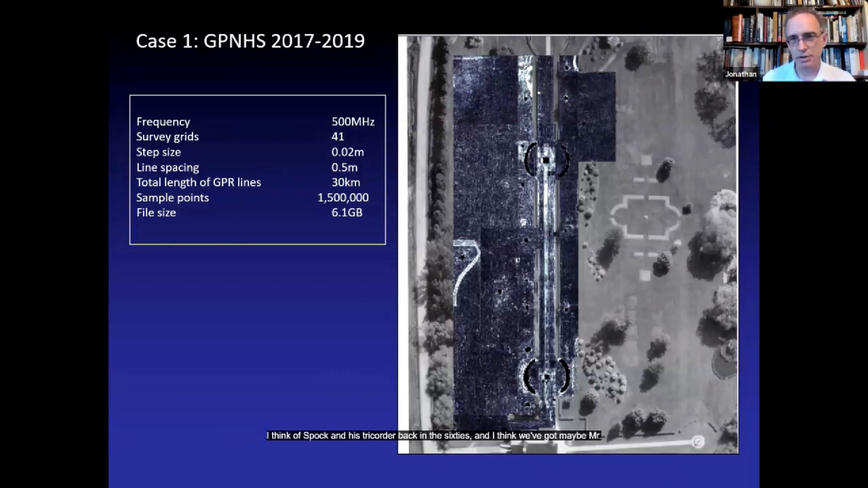I think of Spock and his tricorder back in the 60s, and I think we've maybe even got Mr. Spock beat at this point with the Android phone. So, point well taken. There's an analog to that with GPS. GPS used to be military, very expensive technology. Now it's sort of run of the mill.